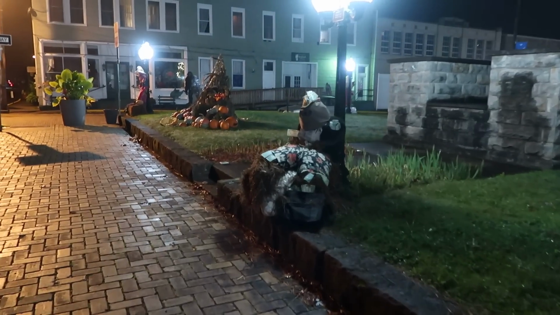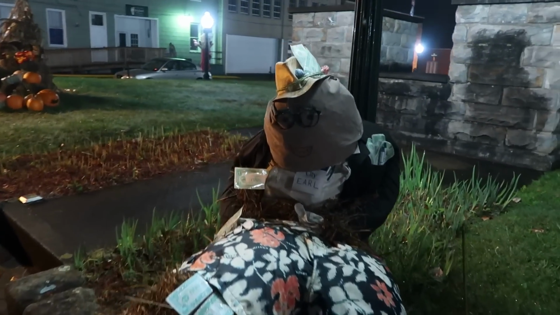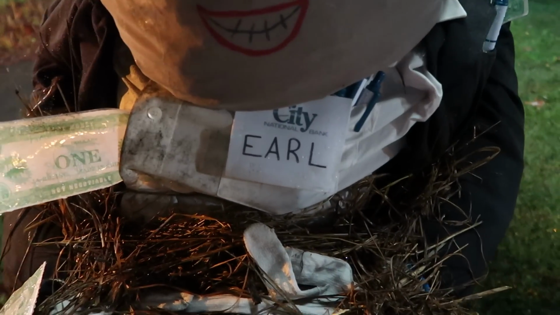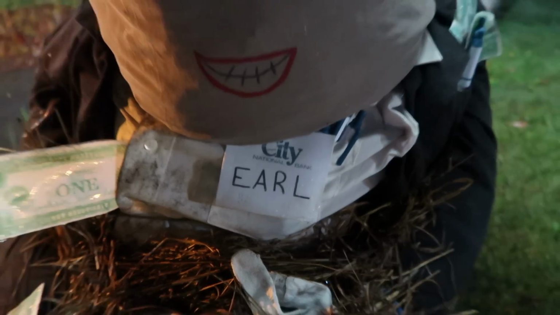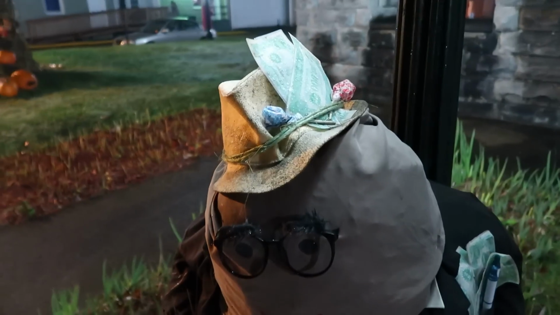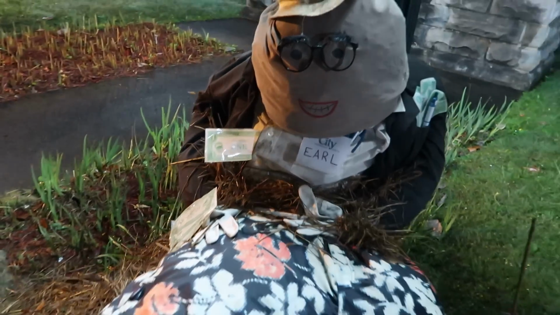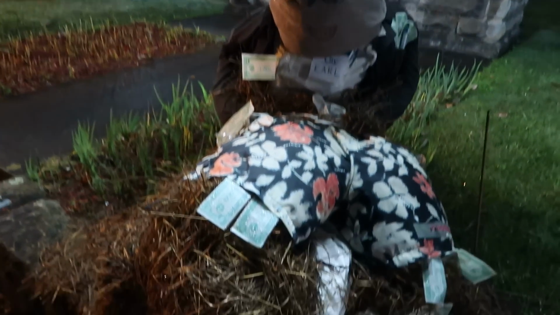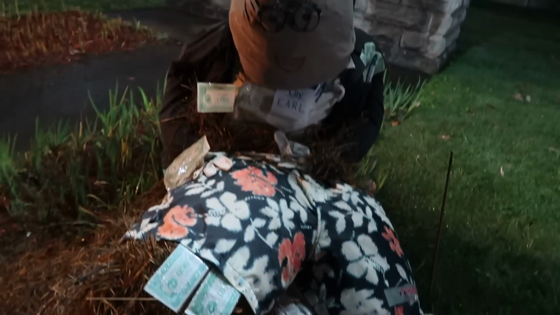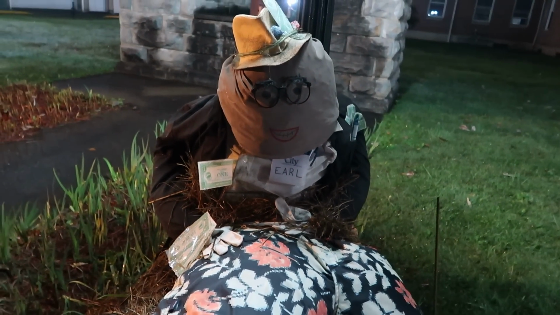What's this scarecrow here? His name is Earl. Oh, he works for City National Bank. I guess this is the bank. Scarecrow Earl. He's got money in his hat, money in his pockets, got everything coming out of his pants. Got a bag full of money. That's a scarecrow banker for you.